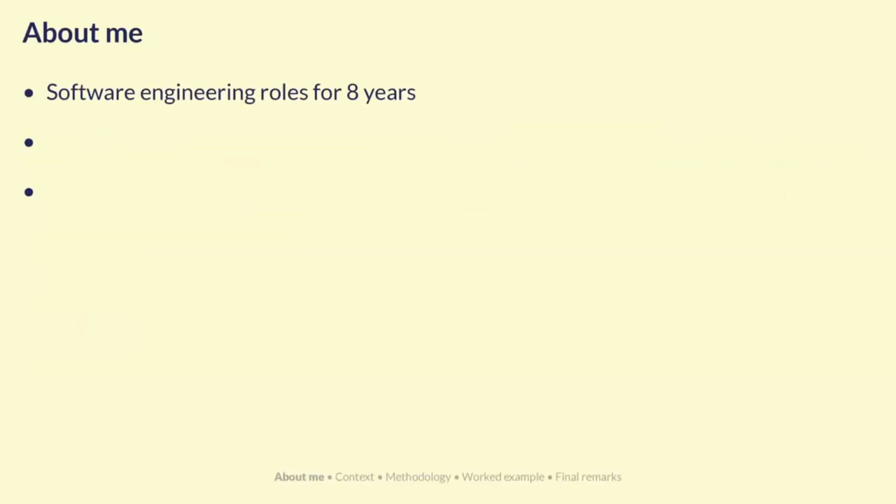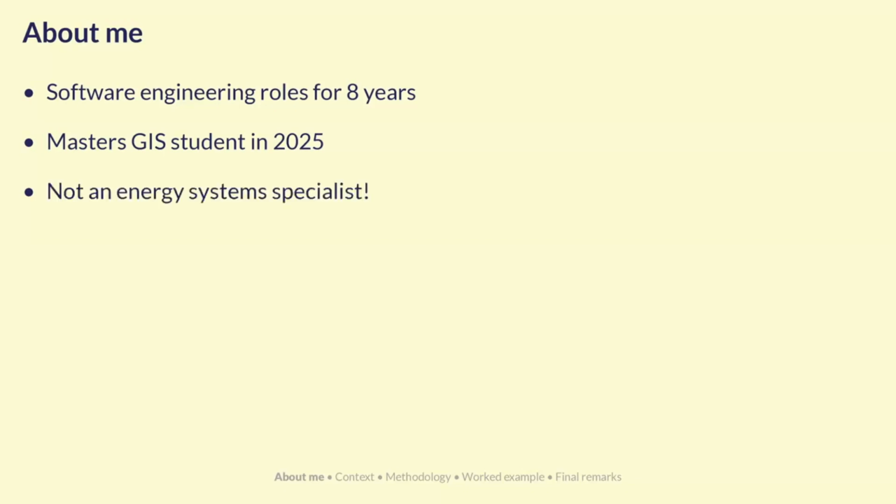Just a quick bit about me. I worked in software engineering roles for 8 years, most recently as a senior engineer at KiwiBank. This year I decided to study GIS at a master's level at the University of Canterbury. Crucially, I'm not an energy systems specialist, but it's been pretty fascinating to hear a lot of the talks over the last few days, as it's all been new information to me. So yeah, really grateful to be here and able to hear all the talks.